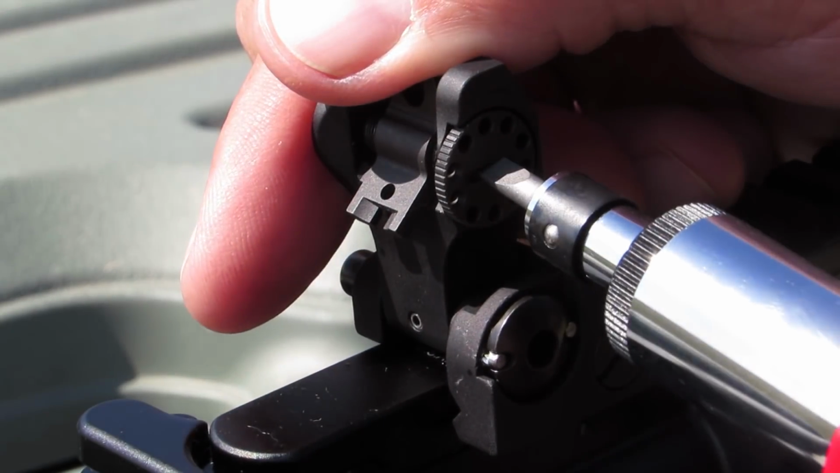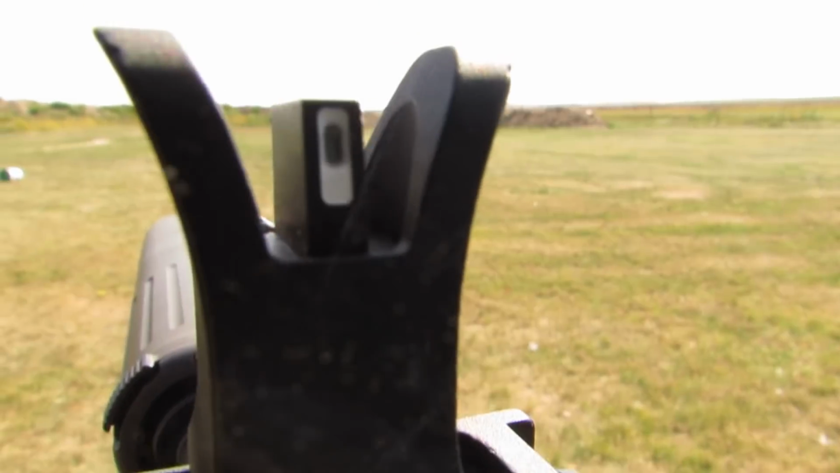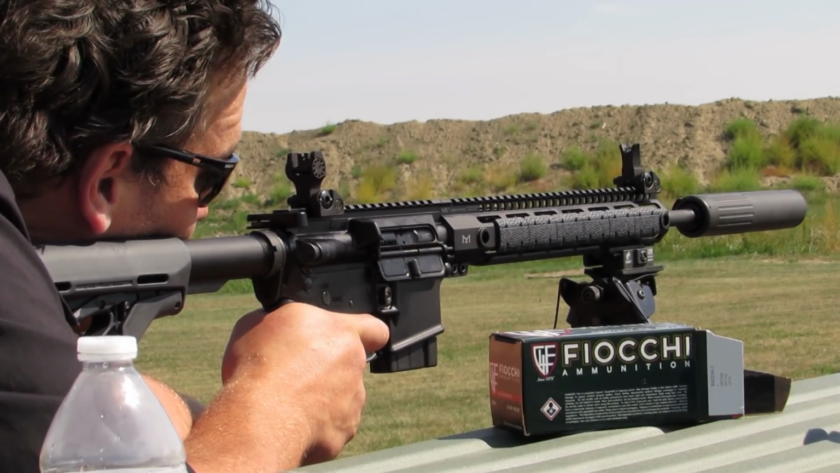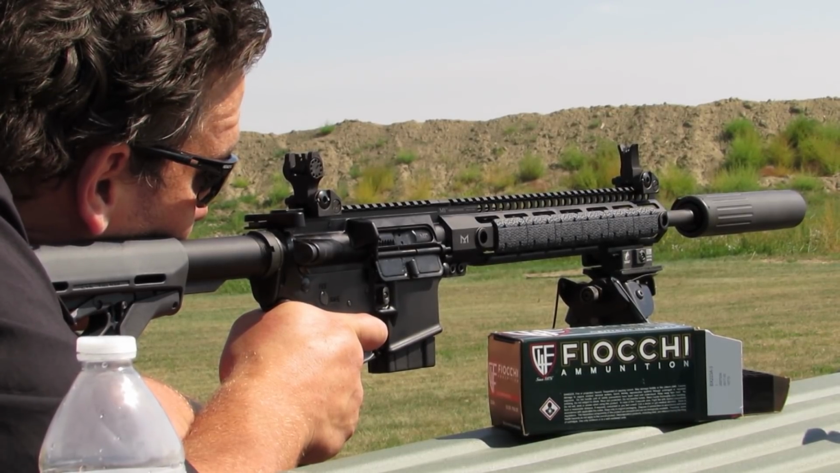And we were able to zero them sights at 100. And the rifle, just with open sights at 100, was shooting about maybe 1.25 inches, 1.5 inches. Actually did pretty darn good. And so we got that all configured. And then we got the Pulsar on here.